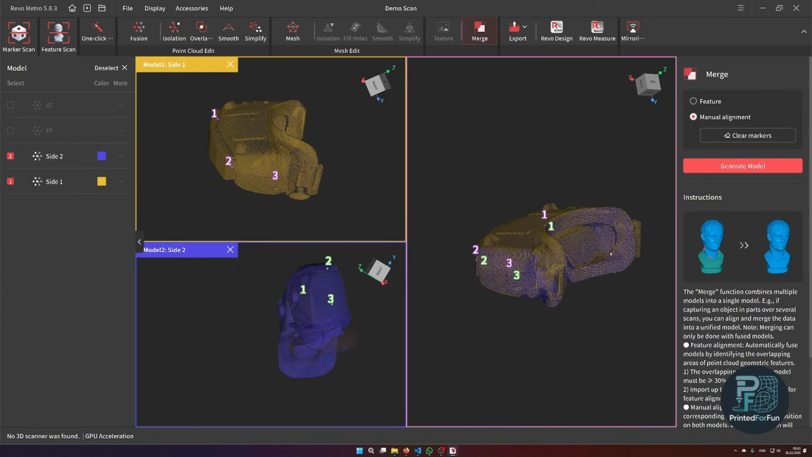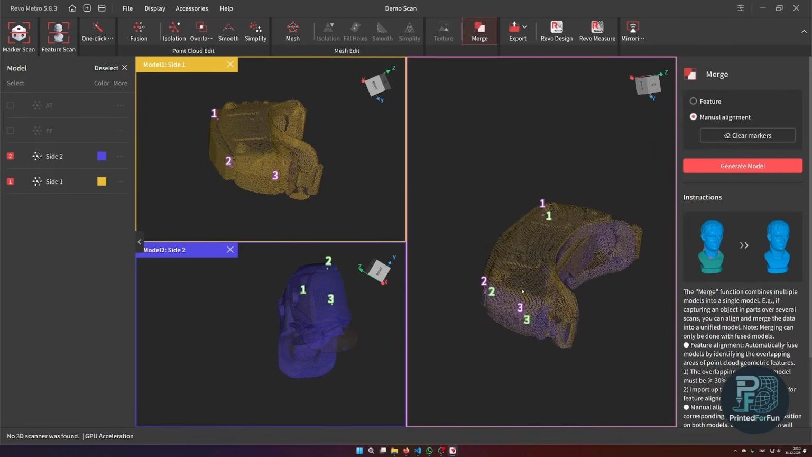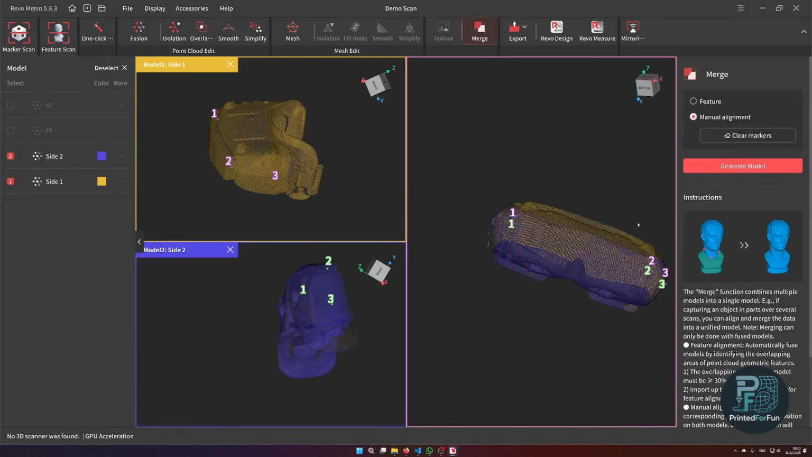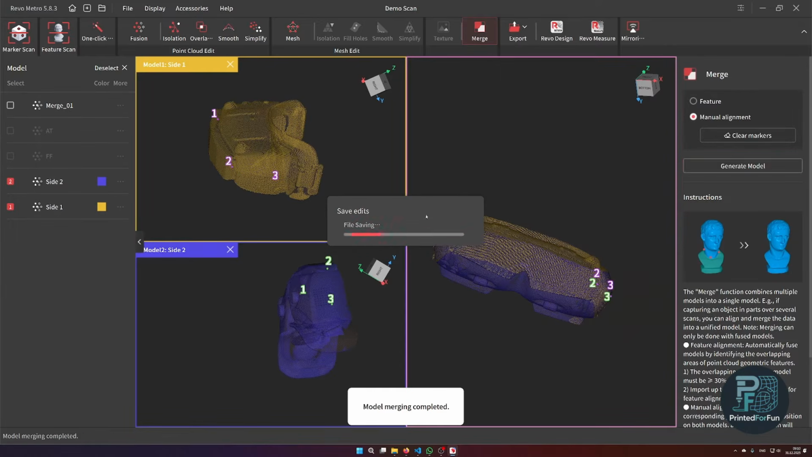It also does some automatic alignment too. So your manual point picking is mostly indicating to the software where to look for overlap, and then it does automatic alignment. So it's not only dependent on your own picking.